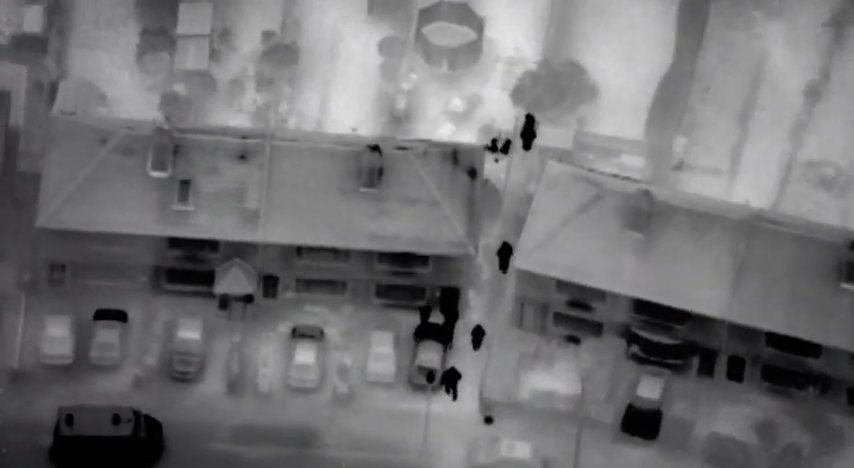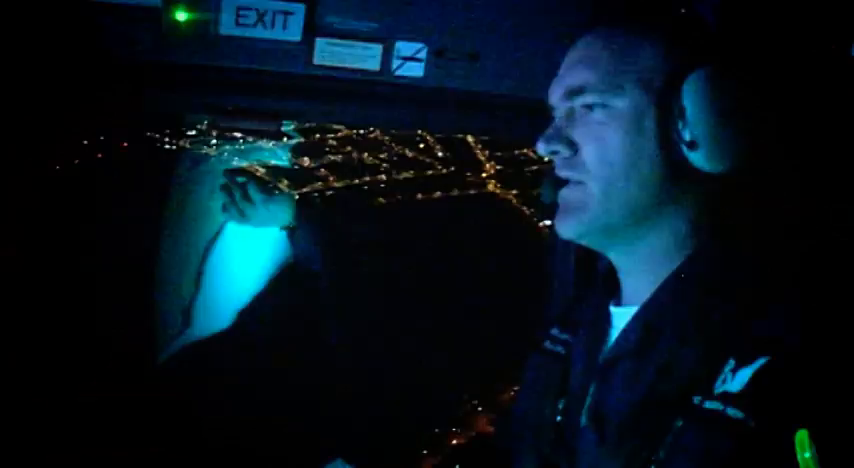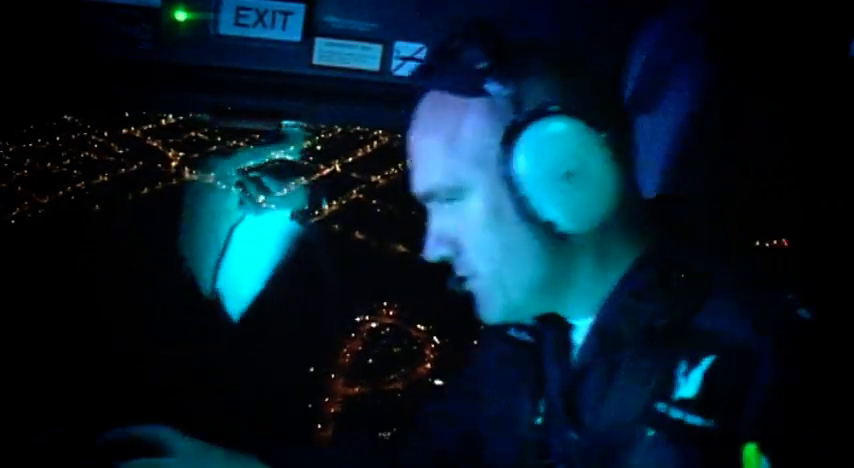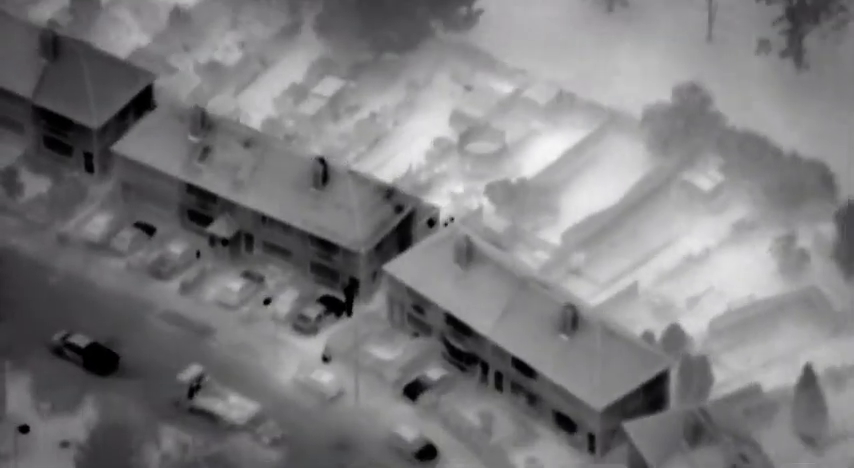But there's a problem. The owner of the house says the fugitive isn't there. Be advised, the occupants started spinning the line about how somebody's just ran out the address. We didn't see anyone run out, did we? No, I don't think so. You can go back on the replay recorder if you want, mate. Yeah, from 99, I'm just going to rewind my tape and have a look for you, but we're pretty sure no one ran out. It's rare for the Sky Cops to lose a suspect once they've been caught on camera. And this is where the new technology on the new aircraft really came into its own. Yeah, from India 99, we're just reviewing our tape to see whether we can see anyone come out.